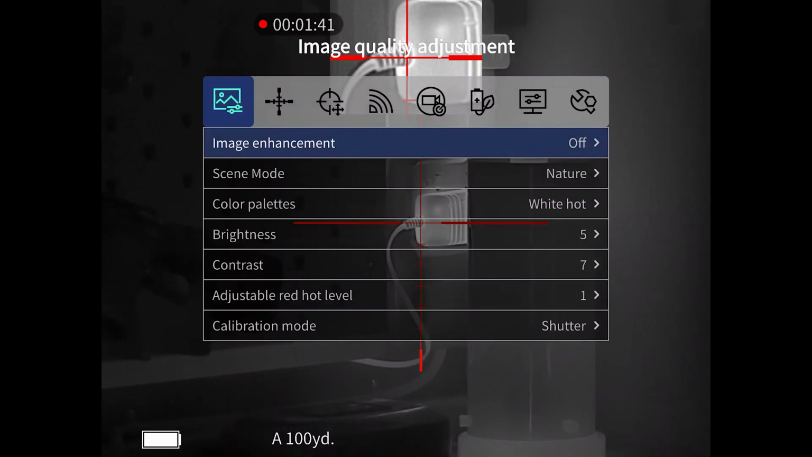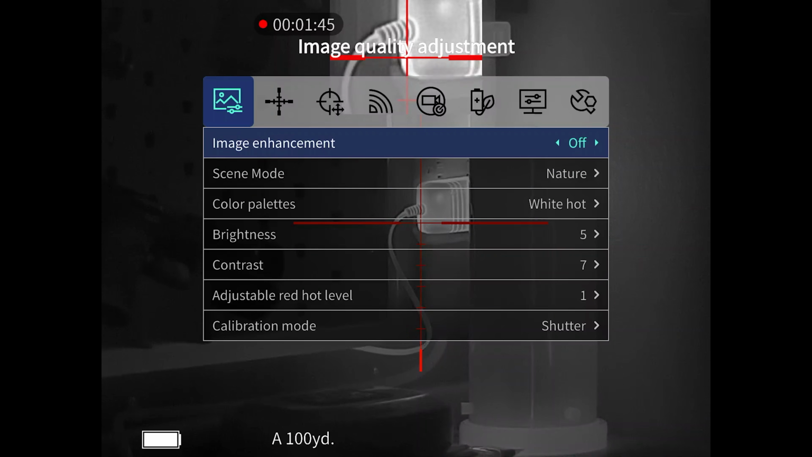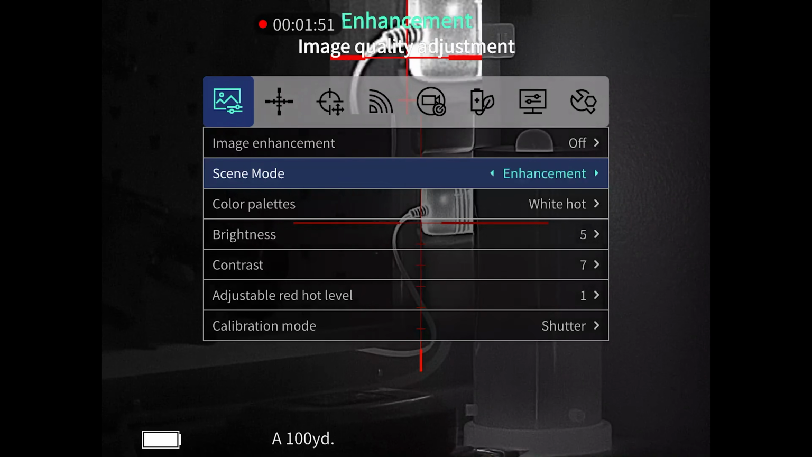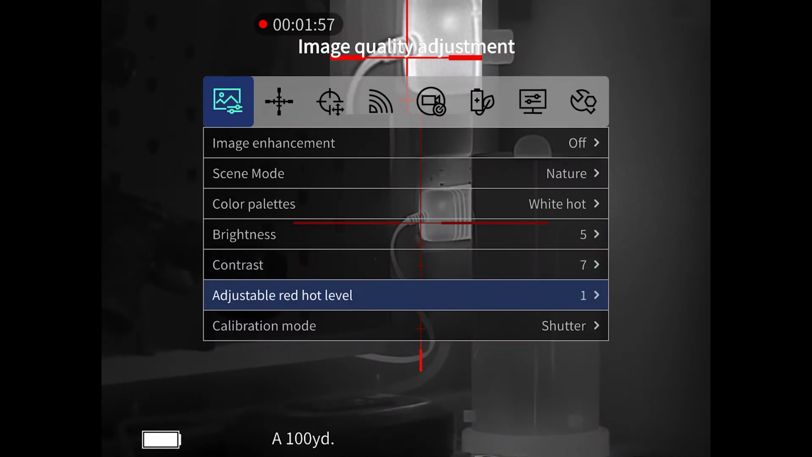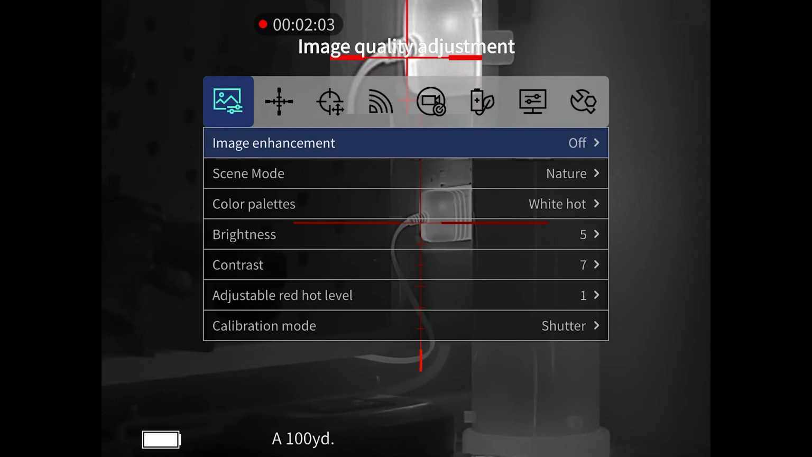So without getting into the weeds here, there are ways you can play around with optimizing all your different thermal profiles. So I've left mine on nature, but you can play with brightness, contrast, etc. So you can optimize it to what looks best to your eye, which is always a useful feature.